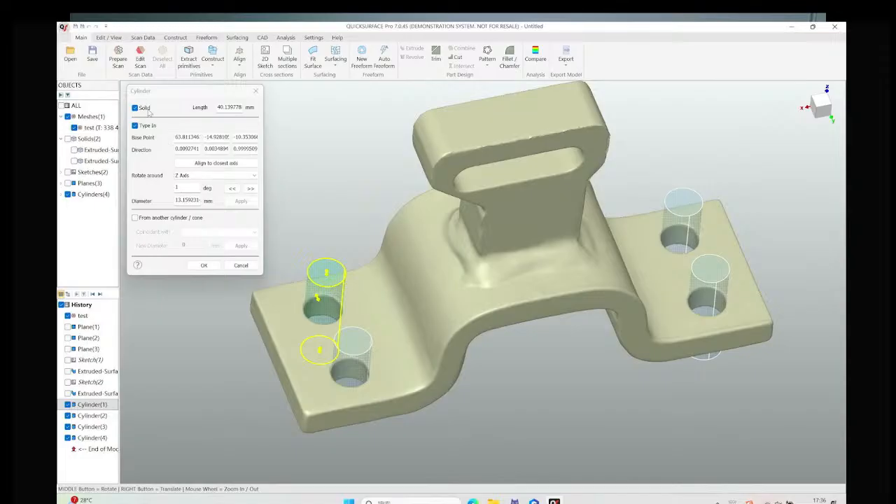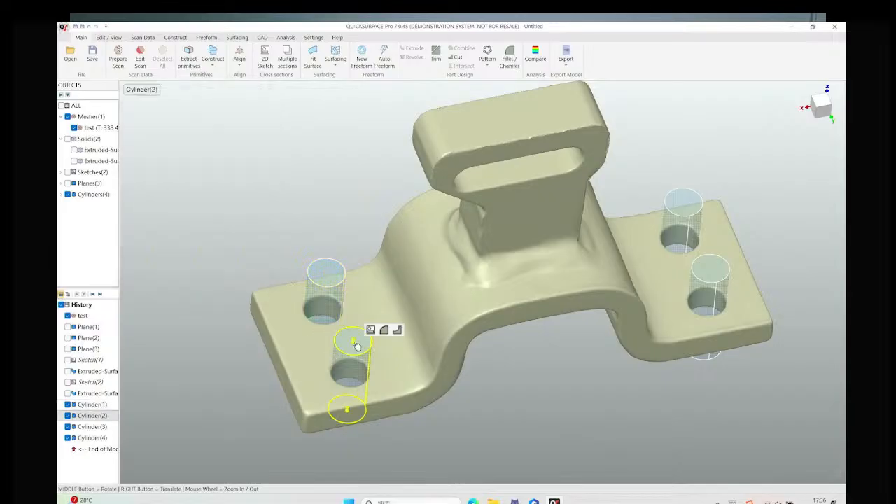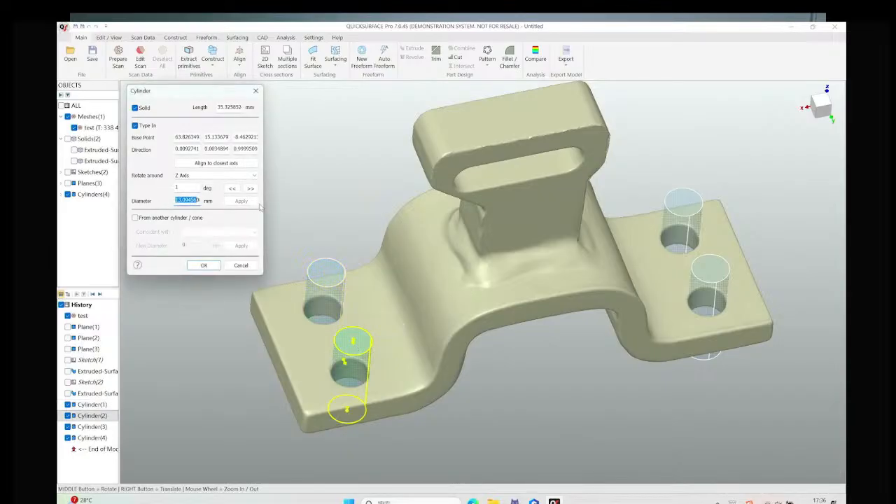You can also unify the radius of the cylinders, because you need to consider the real production of industrial manufacturing. Definitely, we are not producing 4 holes with different radii, right? So we need to unify all the cylinders' radius.